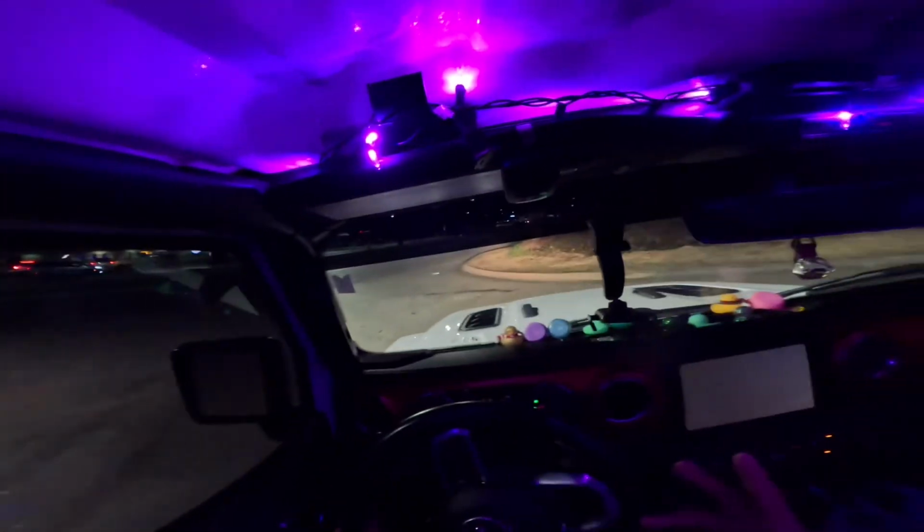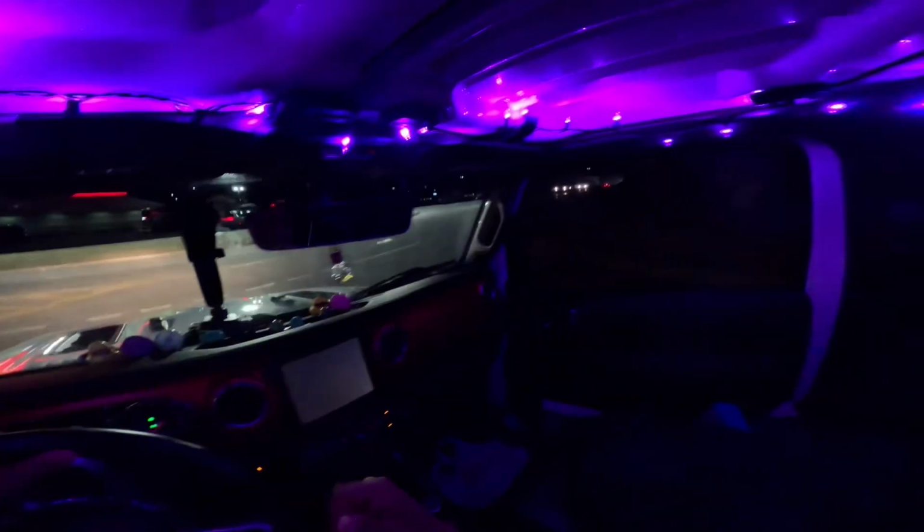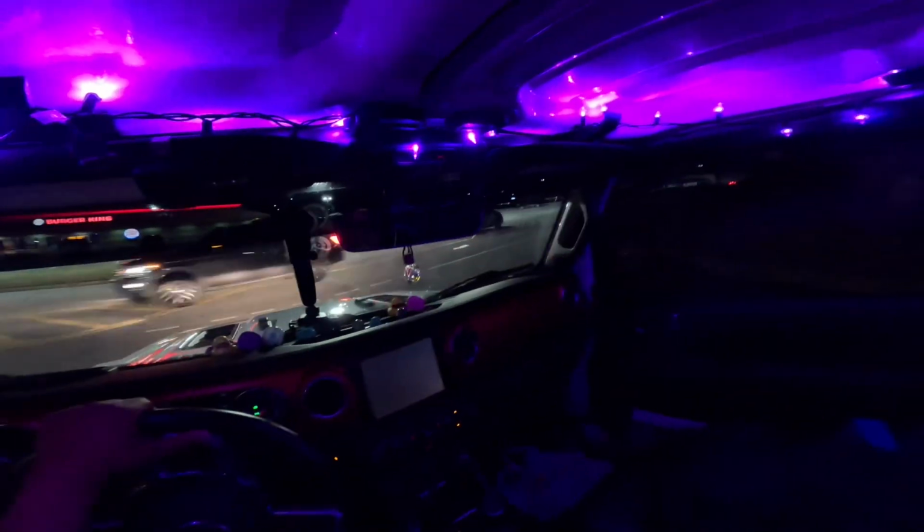If y'all could see me right now with this damn charger hanging from my GoPro, y'all would be like, it ain't that serious, you can cut back another time. But the charger is pretty long, and it's in the port in the back seat. So, yeah, I just wanted to finish this video and finish it off right. So, let me go ahead and get on up out of here.